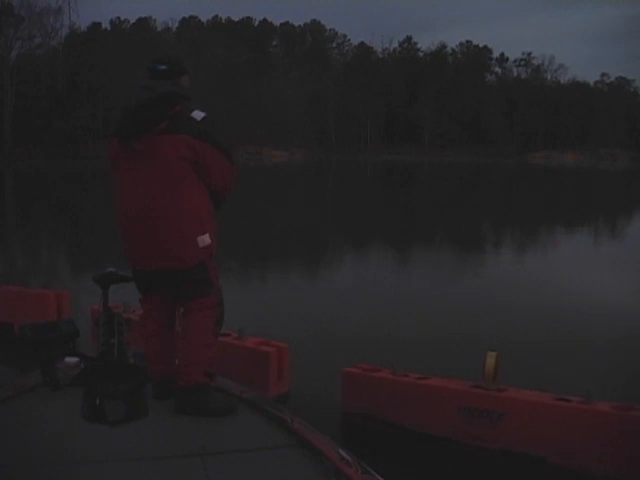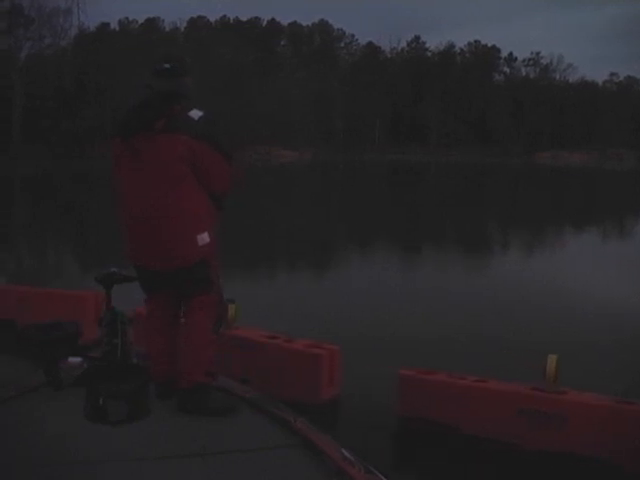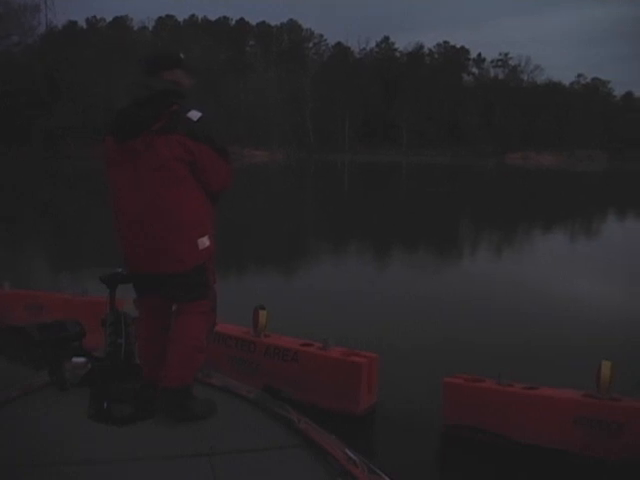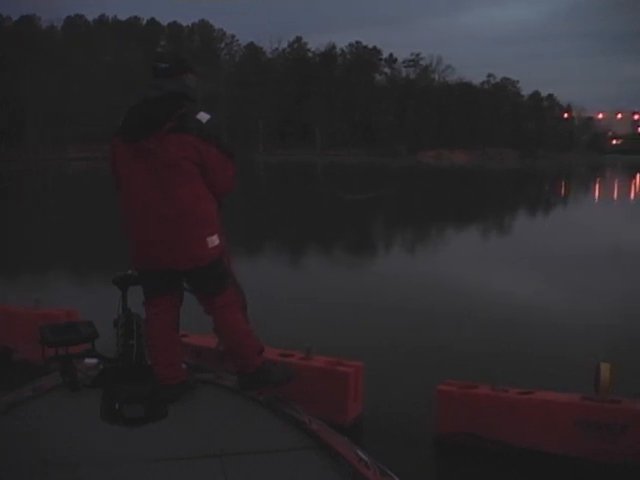I mean, heck, sometimes I go back and look at the very first show that I did, which was 5 or 6 years ago, right here before they put these barriers in. Heck yeah, I was catching 4 and 5 pounders.